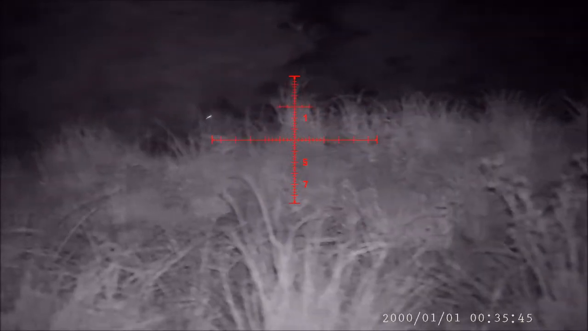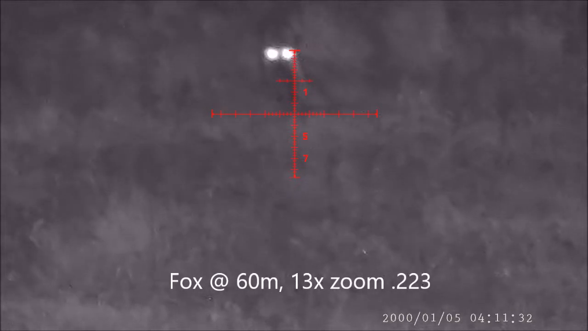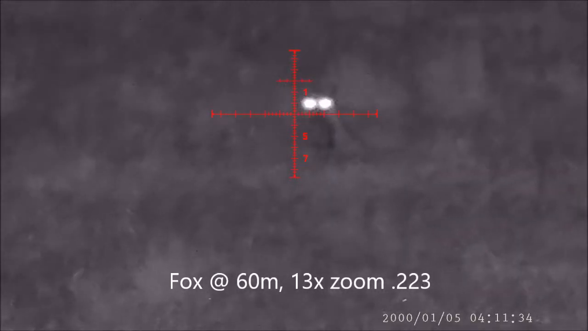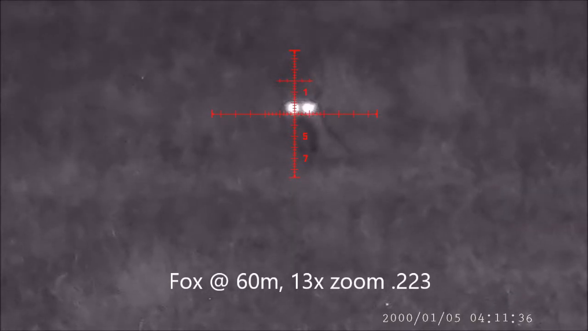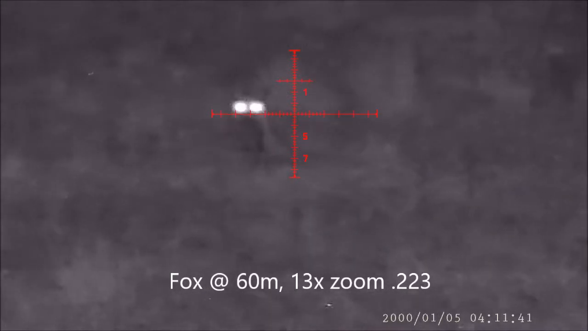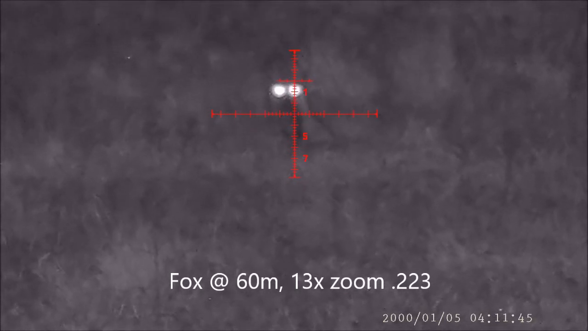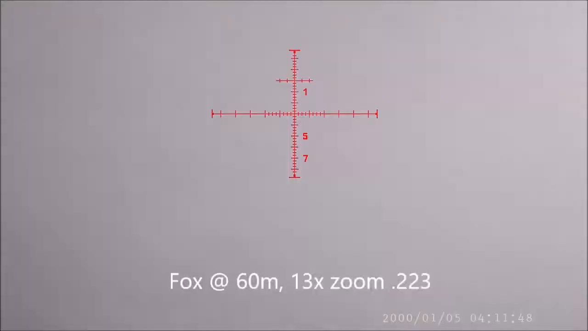And last bit of image is just a fox at 60 meters. So I'd actually not been able to mount the magazine properly because the clip on it broke. So I'd been stuffing around for about a minute in the dark, and without a torch he just kept on looking. He wasn't that worried, and that was his last mistake. So that's pretty much PARDs in a nutshell, night vision, and that's why I use it. Major advantage over using a normal scope with a torch.